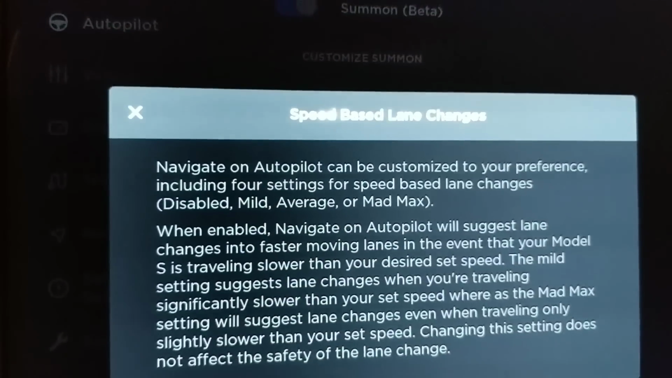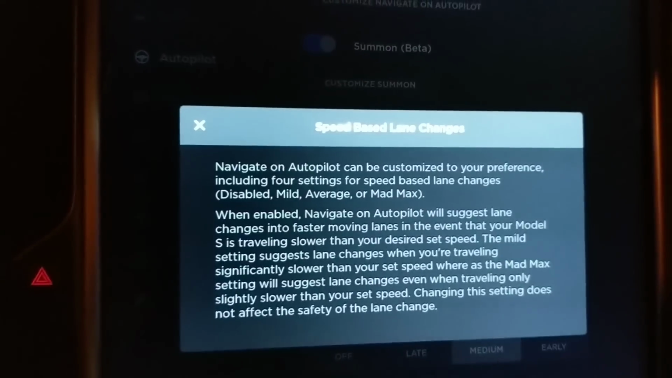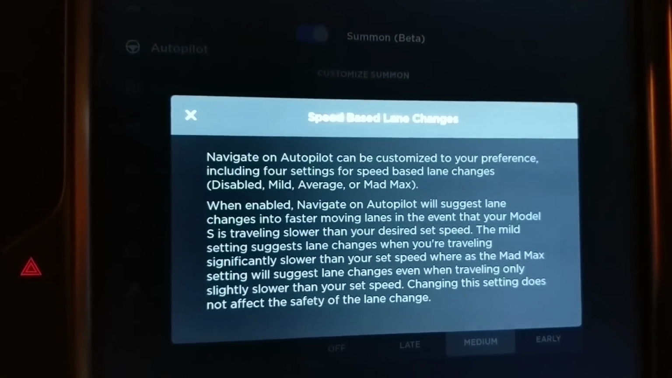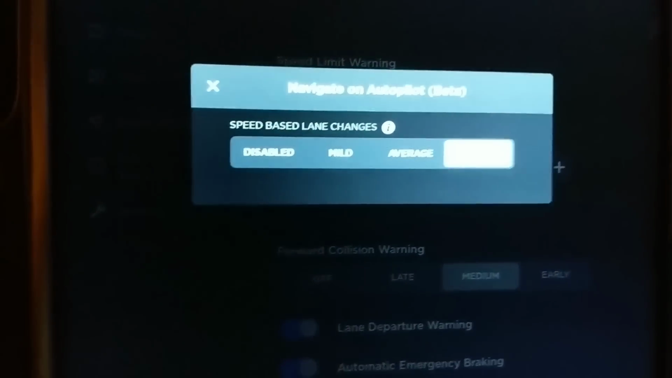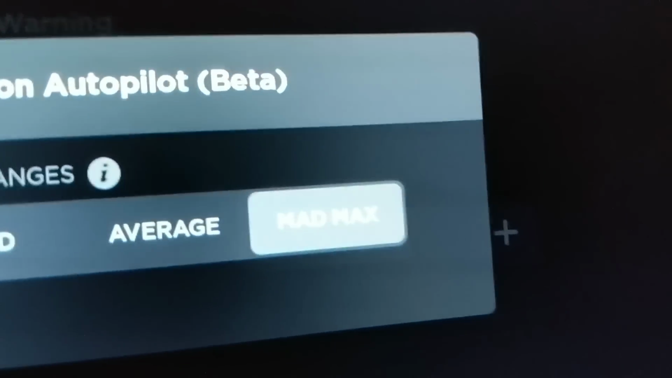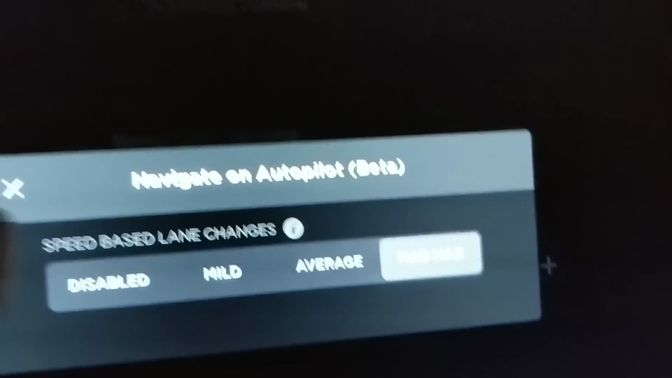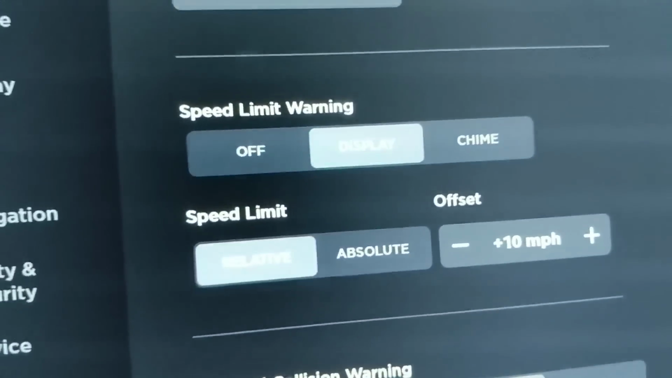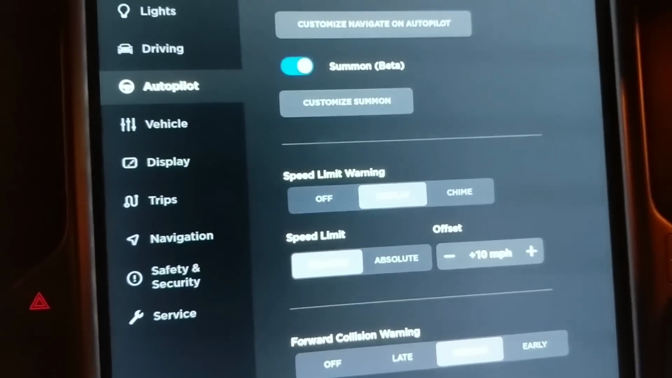So say somebody is driving ahead of you and driving slow, then Autopilot will suggest changing lanes. And if you want to make it more aggressive, you just go to Mad Max, and this is so Elon Musk. So yeah, let's keep it on Mad Max. Let's hit the highway and see what the Autopilot will do.